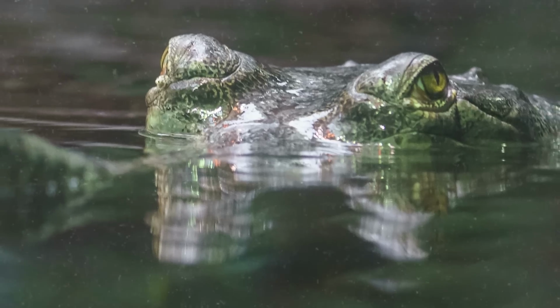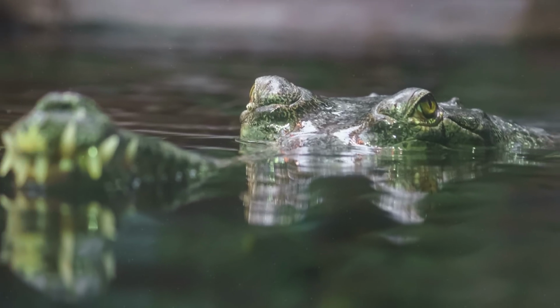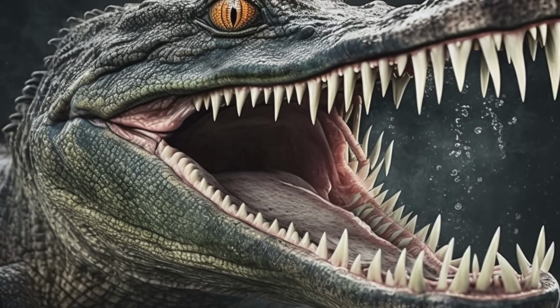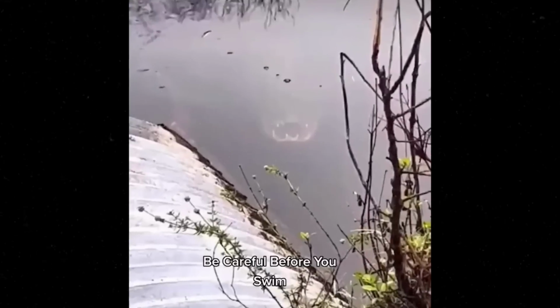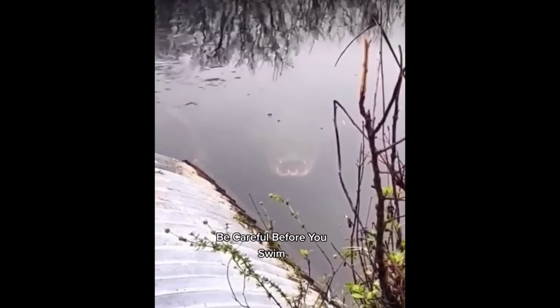One of the most fearsome and terrifying predators in the world resides in both water and on land. And I'm talking about crocodiles. They possess incredible power and are truly intimidating. This video was taken near a lake, and in the lake, a creature with sharp teeth is lurking. As the camera person approaches, we realize that this eerie creature is a crocodile.